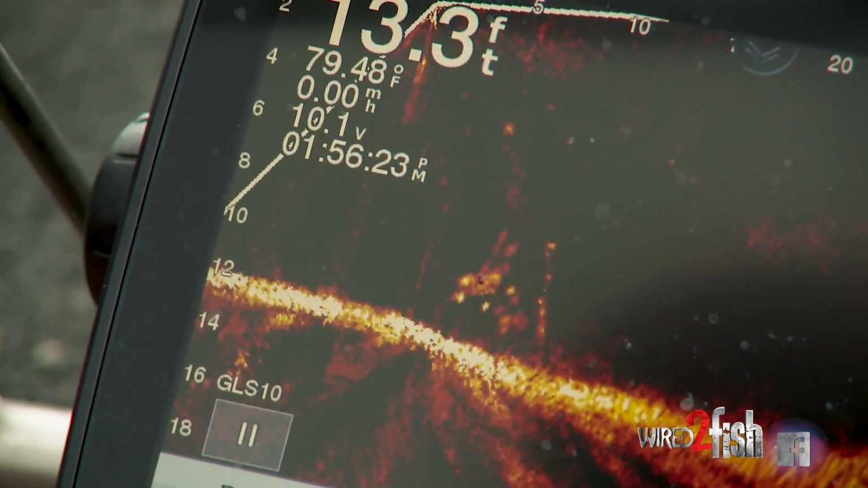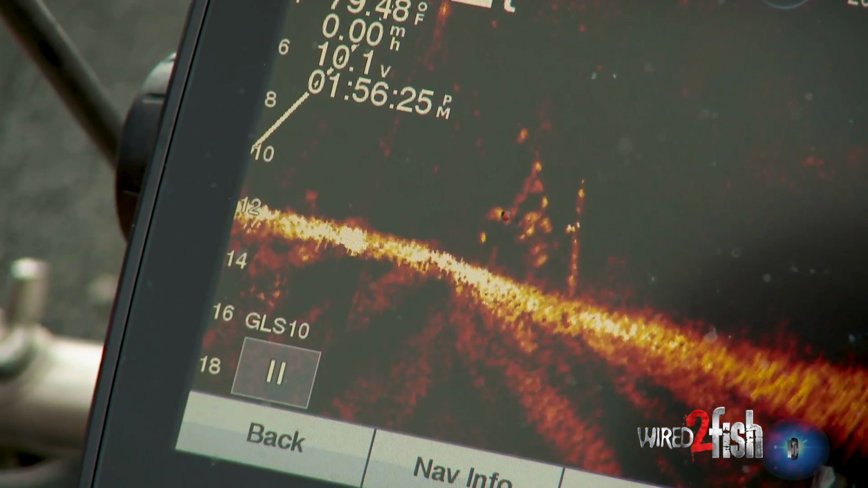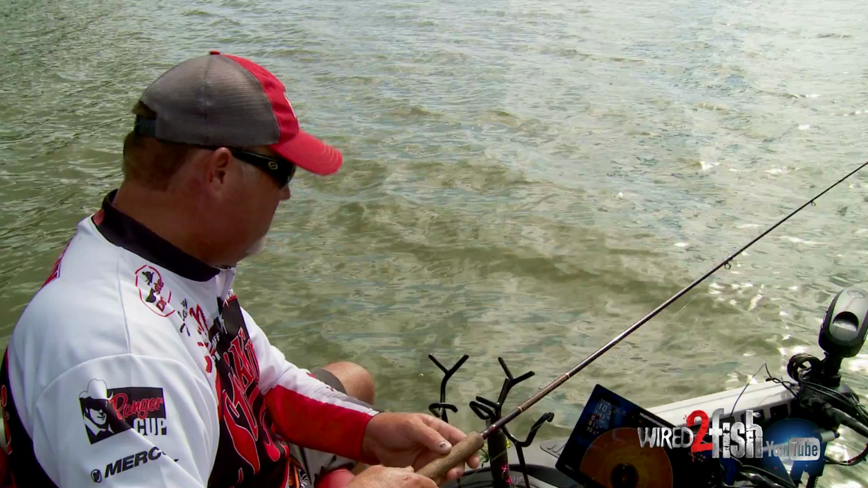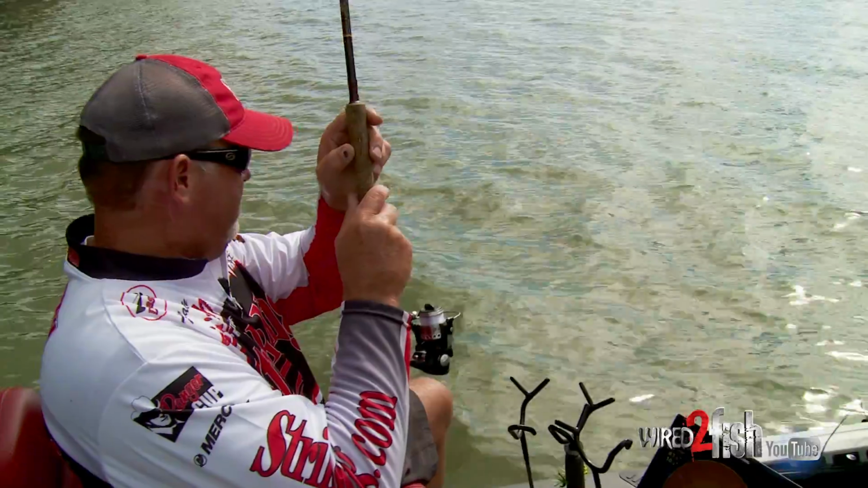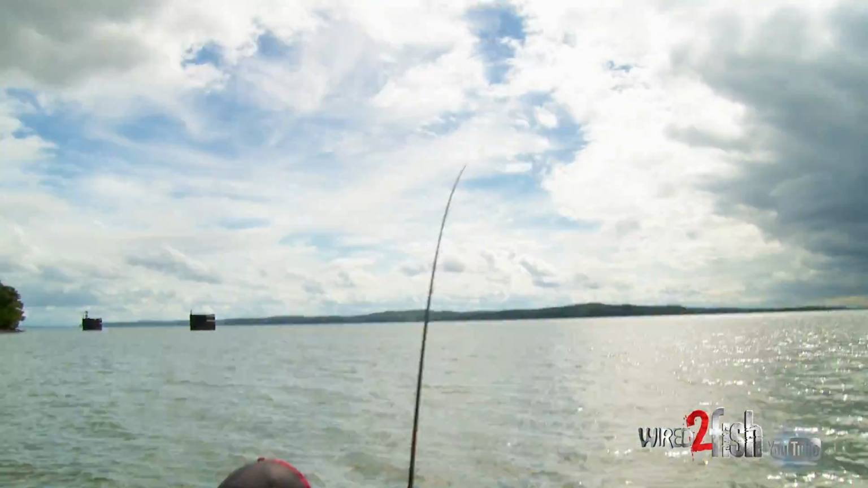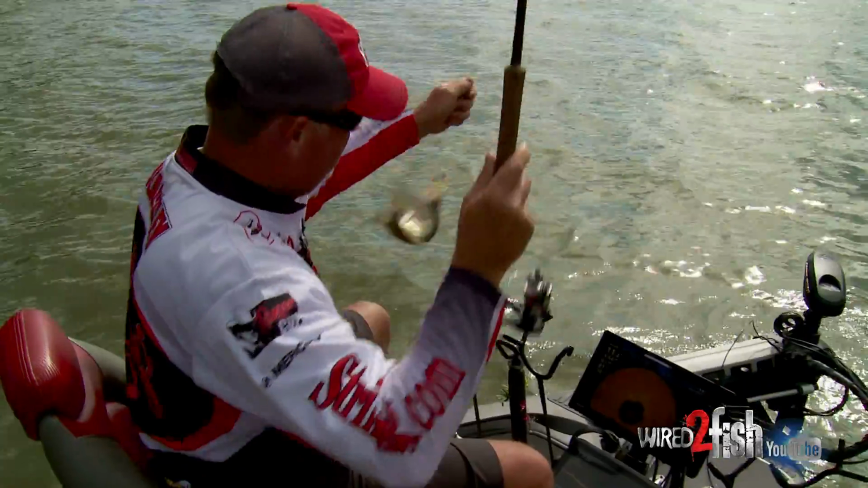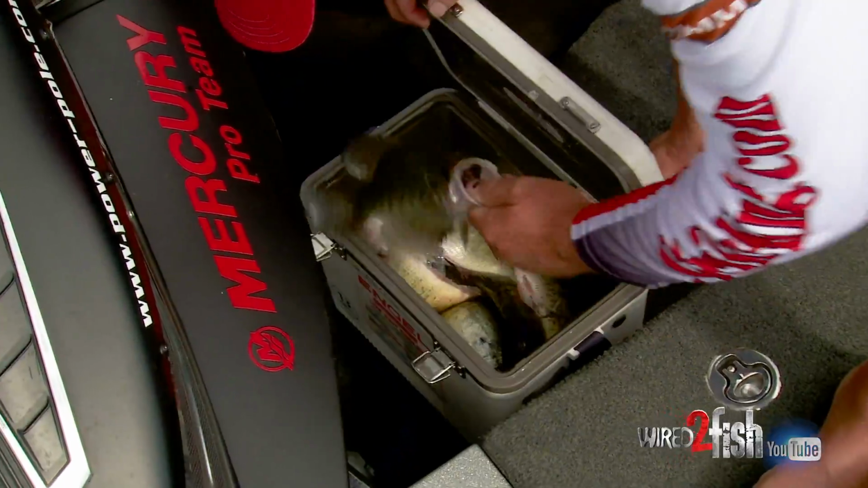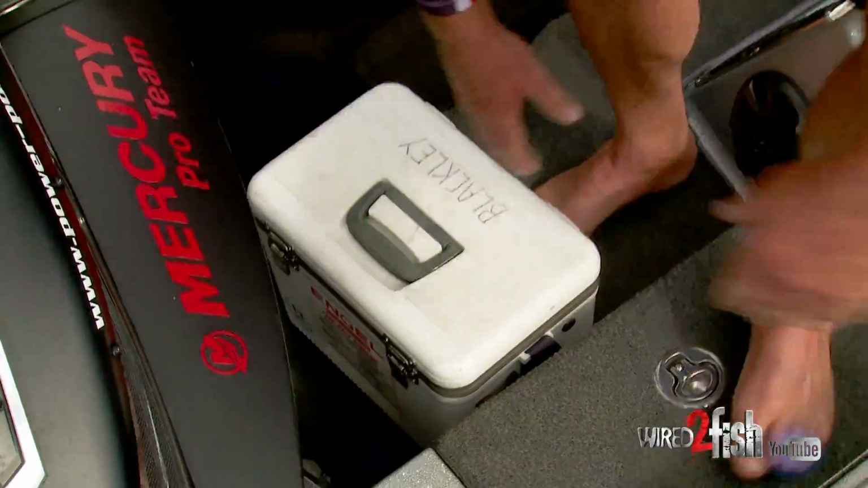On this screen, you'll see my bait go down. You can see it dropping right here. All right, now I'm right in the middle of them. Finally talk one into biting. Oh, it's a good black fish. It's a black species crappie. Put him in the ice box for supper.